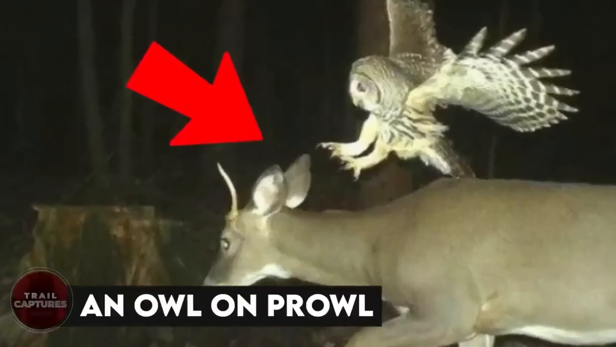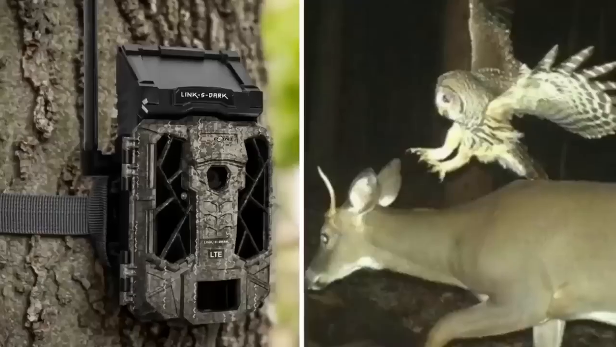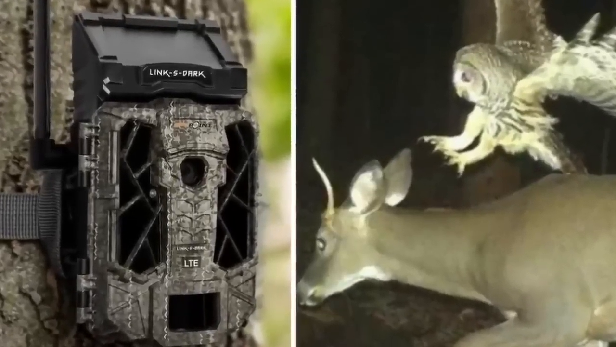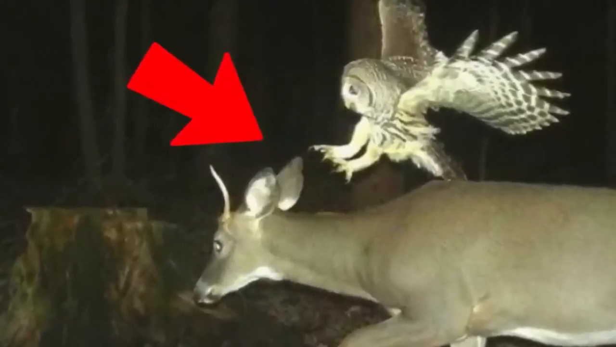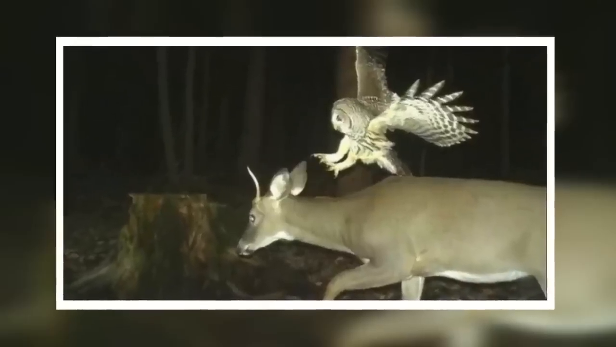An owl on the prowl. They say owls are wise and peaceful, but as you can see in this trail camera footage, they can be fearless predators too. Take this owl, who was about to sink its sharp talons into the back of this poor, unsuspecting deer. The forest can be quite the battlefield, huh?